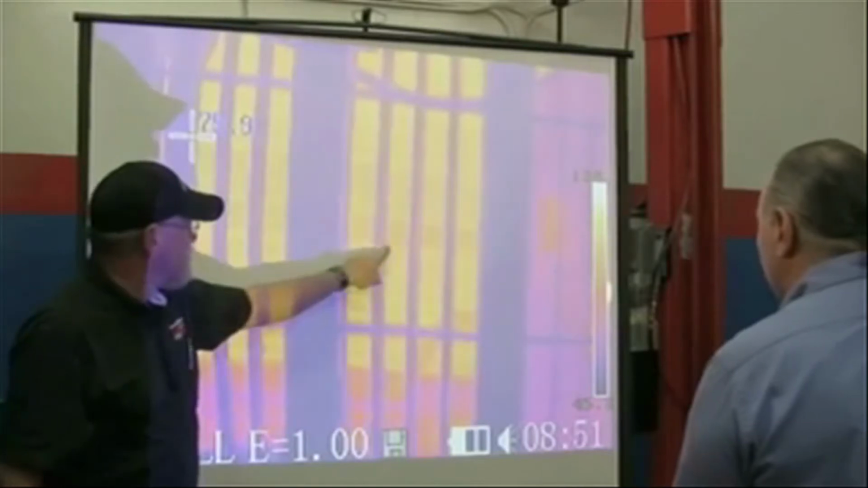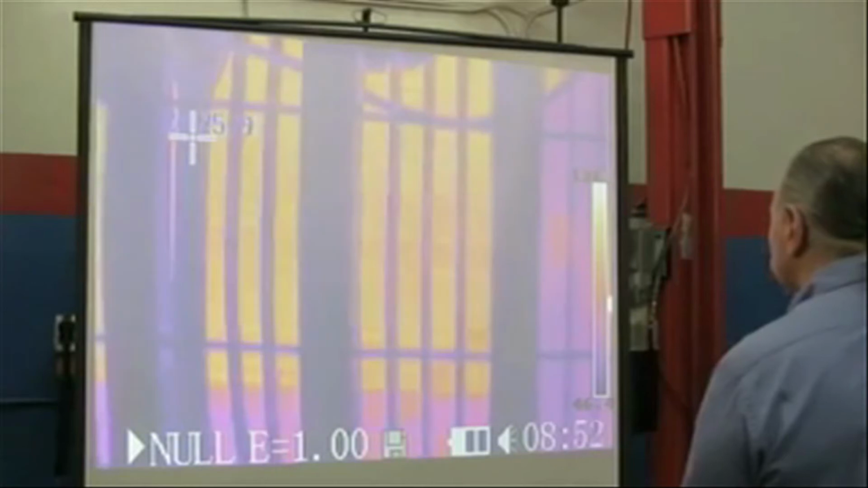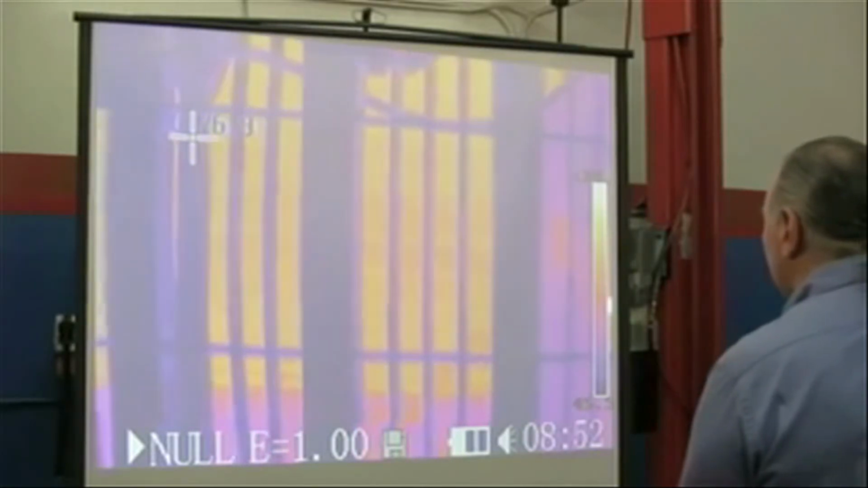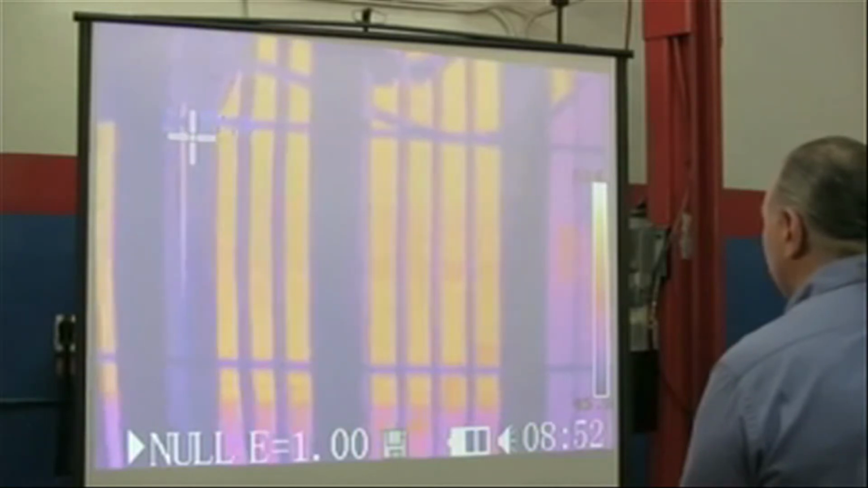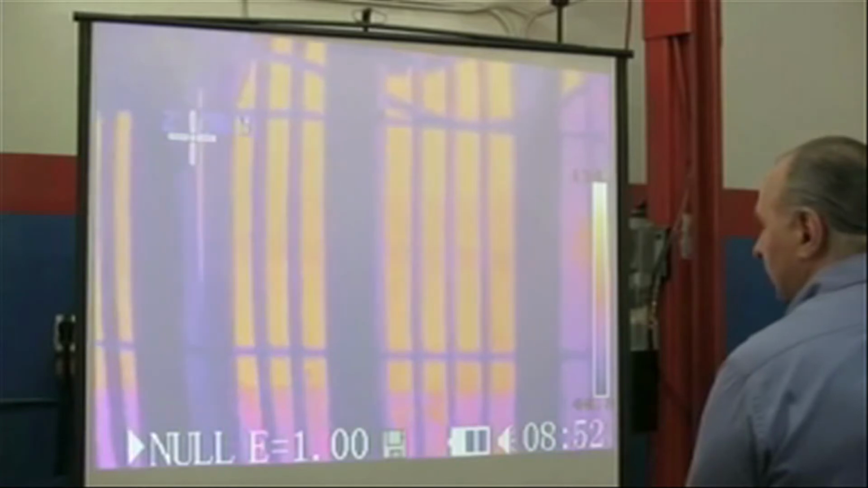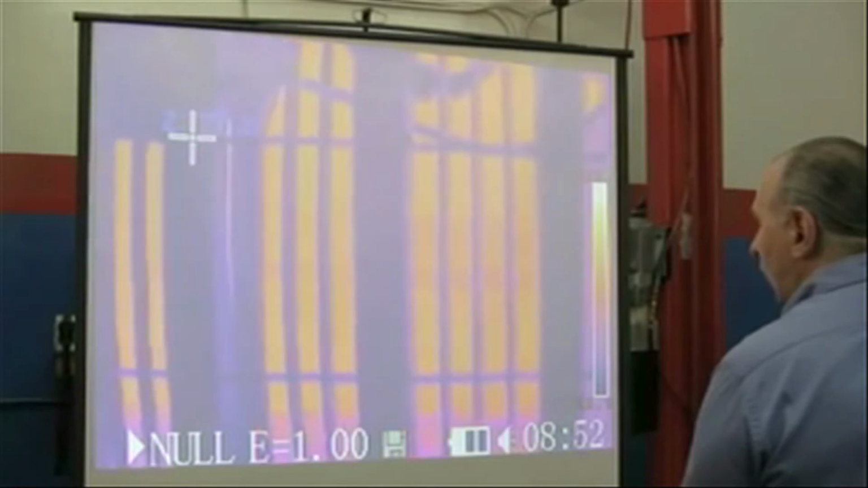And now if we turn the AC off, watch what happens. You're going to see the yellow lines start to disappear. Compressor's off. We still have the heat from the inside of the vehicle being transferred out to the condenser. And notice now it's starting to get a darker color.